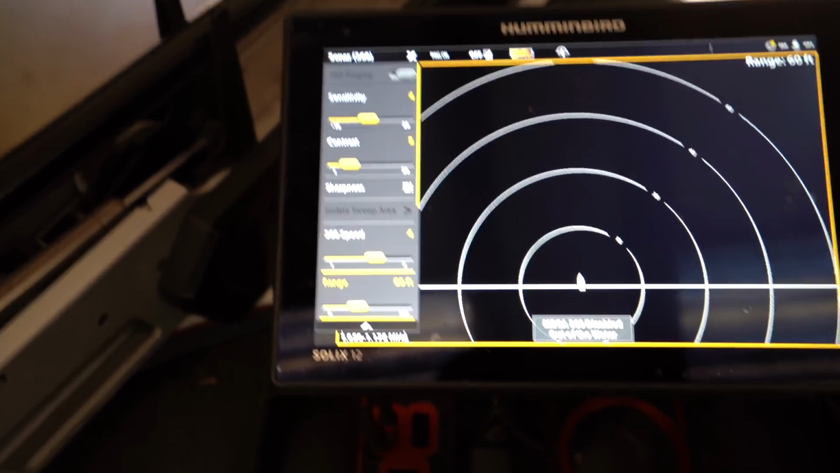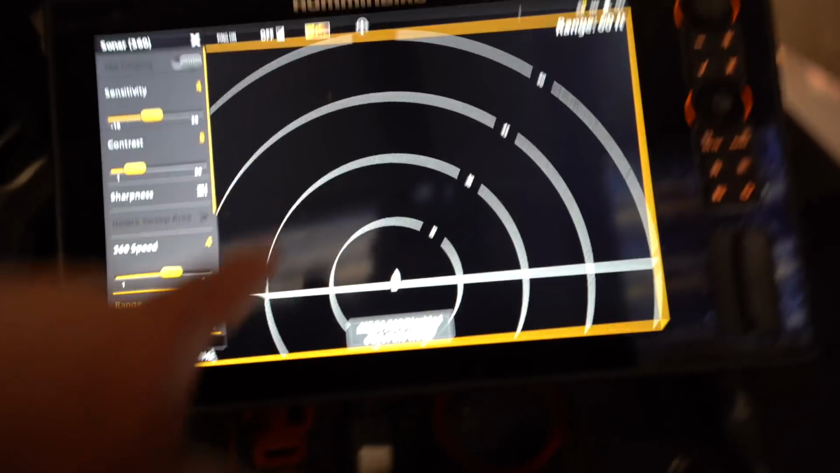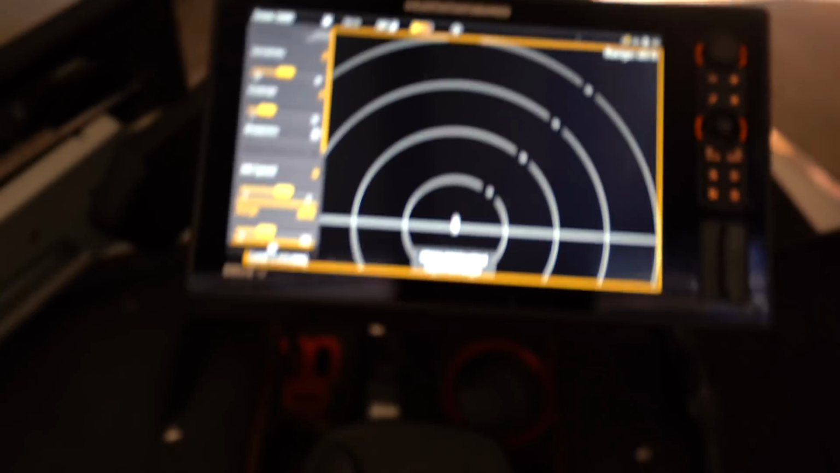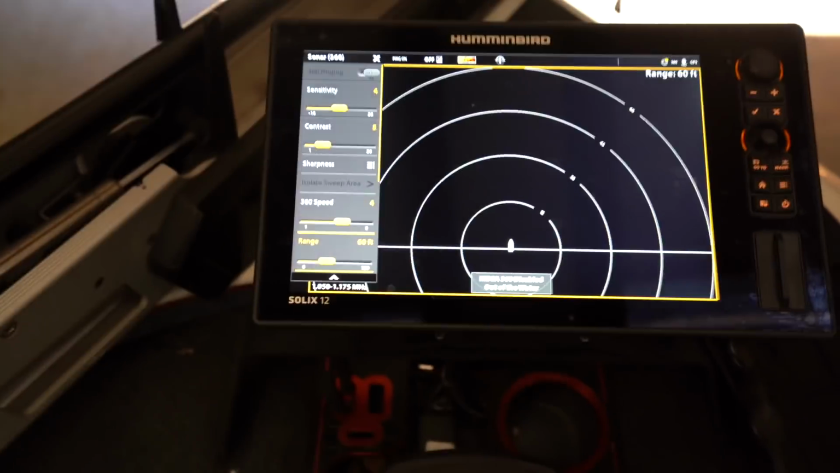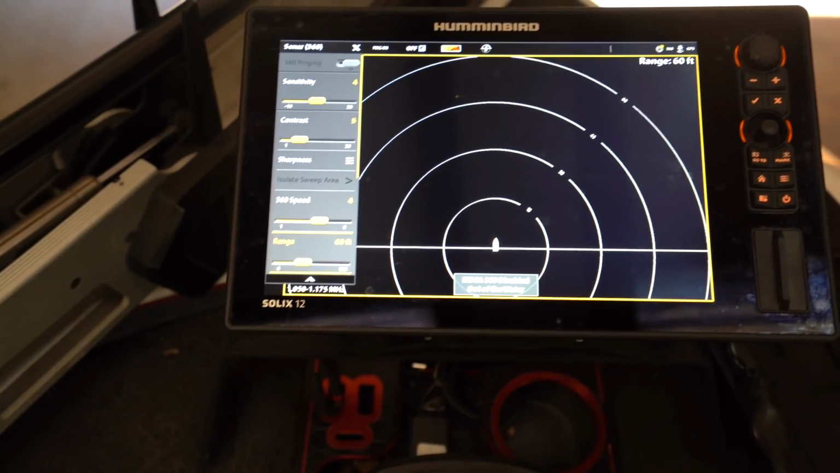The ping speed, so to speak. You know, with sonar, ping is straight up and down, but with this 360, the ping goes around in a circle, and you increase the ping speed, and we ended up setting it on 4. But you were telling me if you set it to a lower speed, you get a clearer picture?